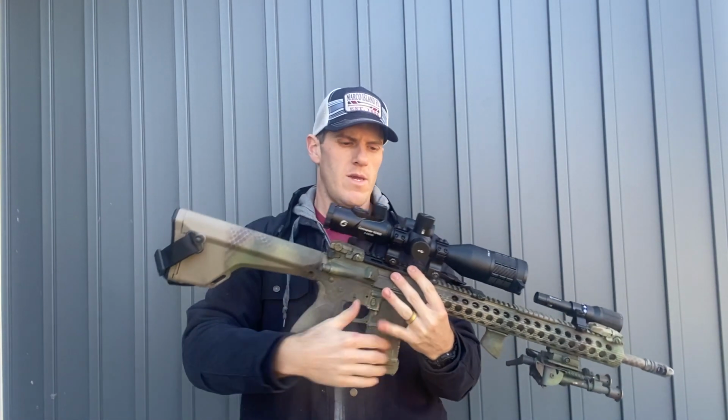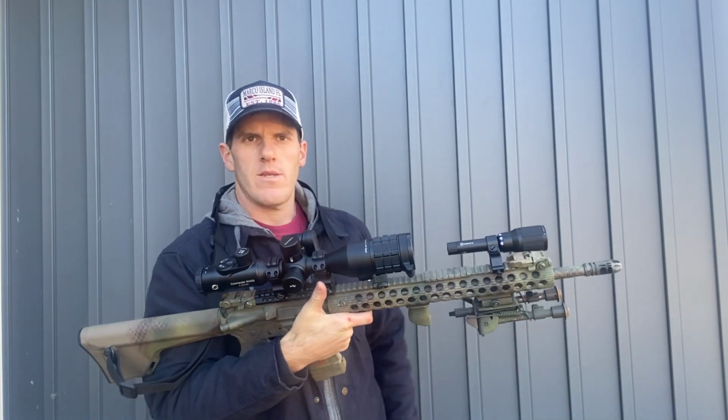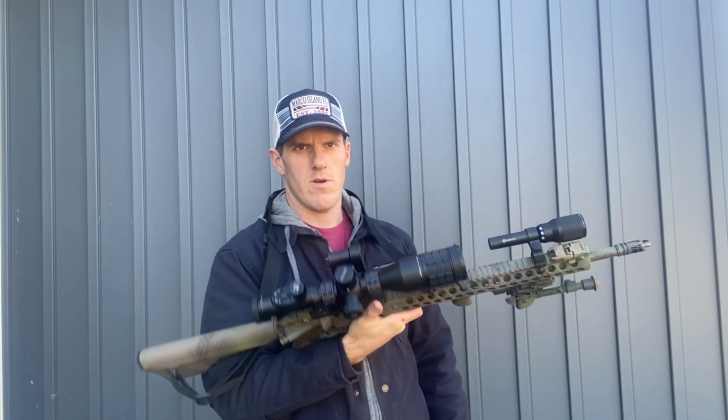I might build out a dedicated upper for it, just like a cheap 16 or 18-inch upper that I can use to hunt with, or whatever. But like I said, it's not going to live on this rifle.